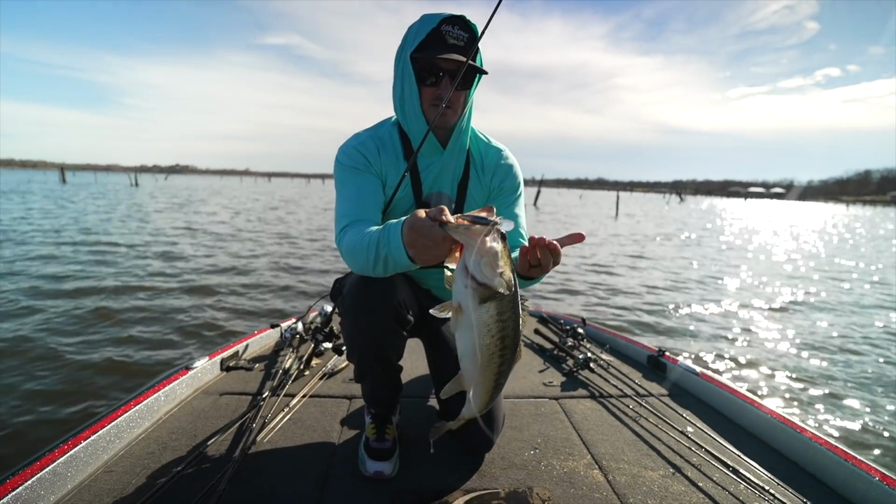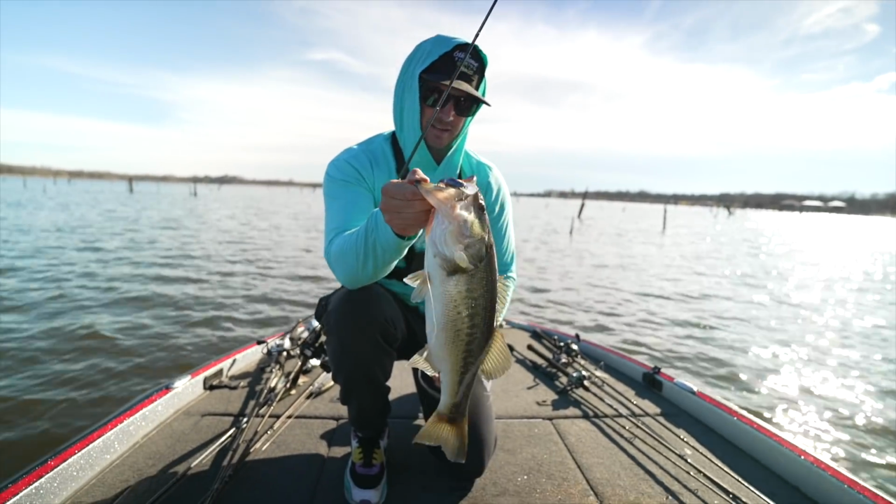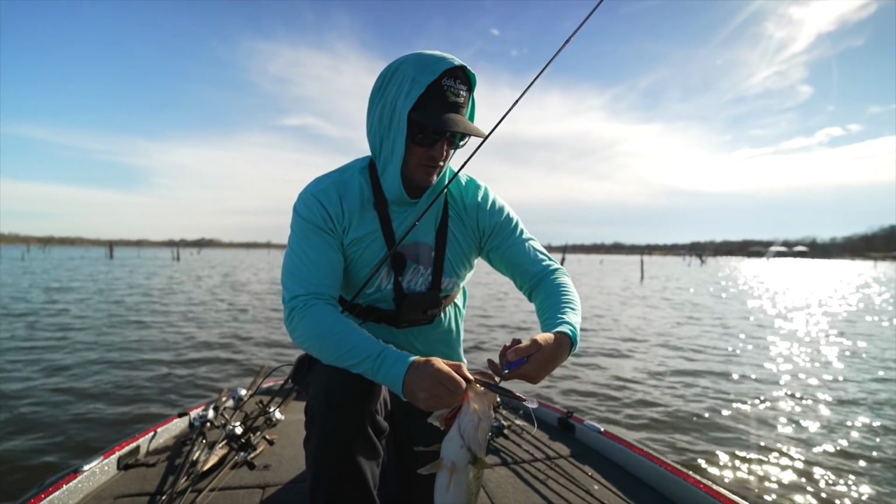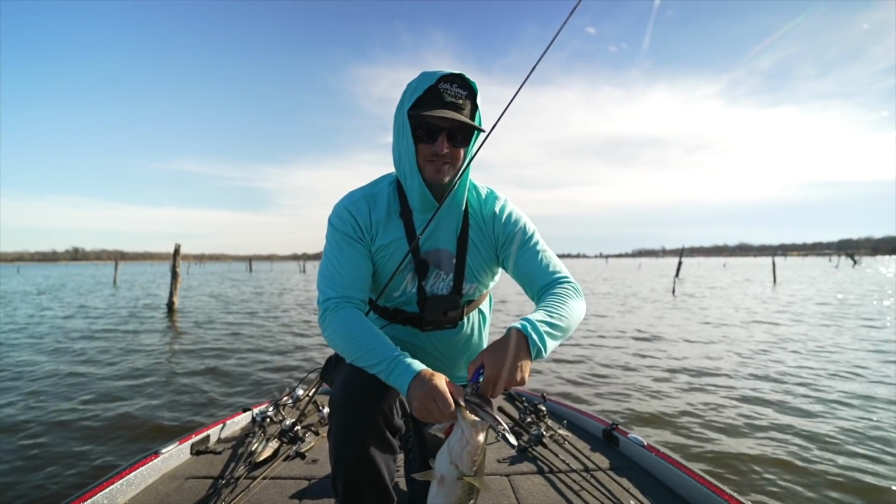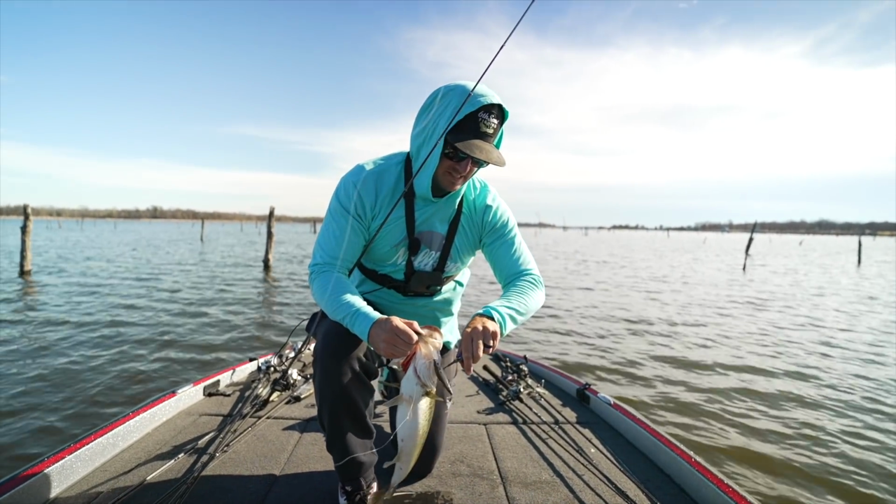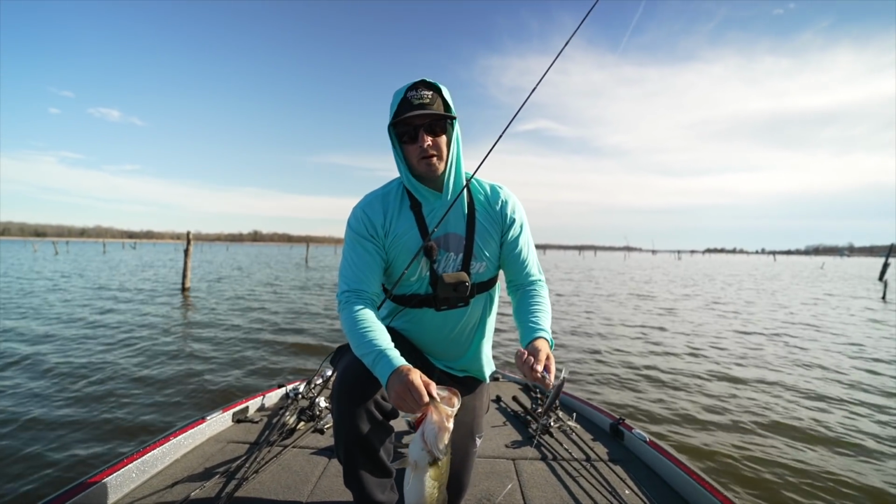Can't hate that. I just switched up actually to a Provoke 106DD with a crank wrap on it. They're out here eating shad that look like that, so can't hate it. Hopefully Coleslaw is getting some good footage on Panoptix of these big ones swerving me. But a lot of times it's just a timing deal. It's probably a lot of pressure deal. Like I said, this is the busiest lake probably in the country, one of the most pressured lakes, but we got double digits and bigger swimming all around us right now.